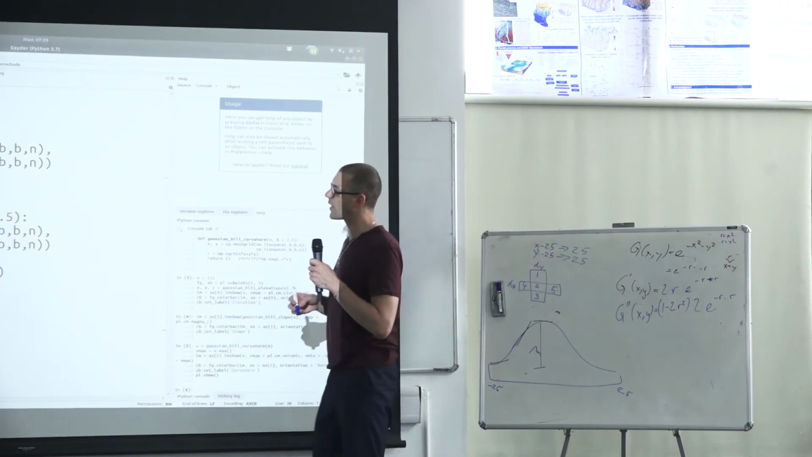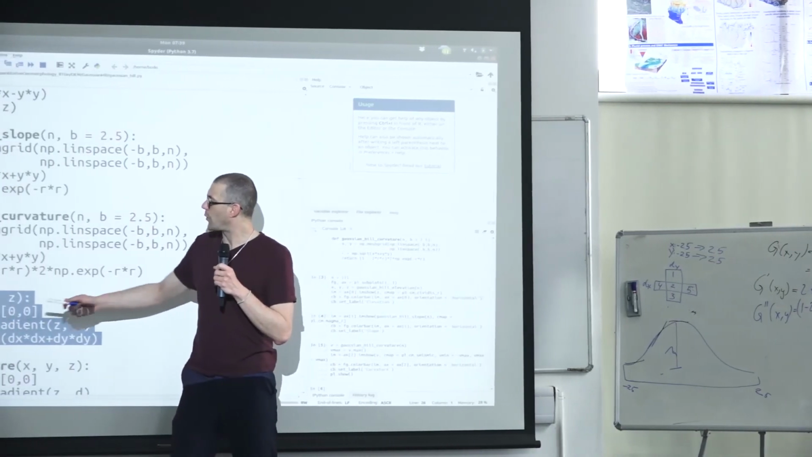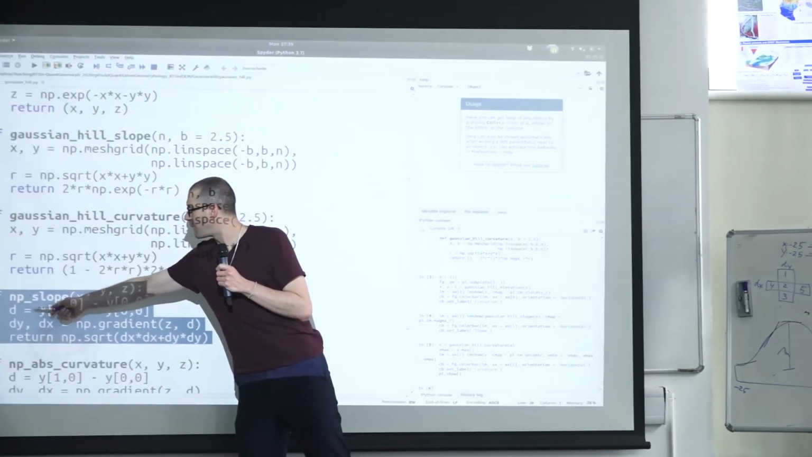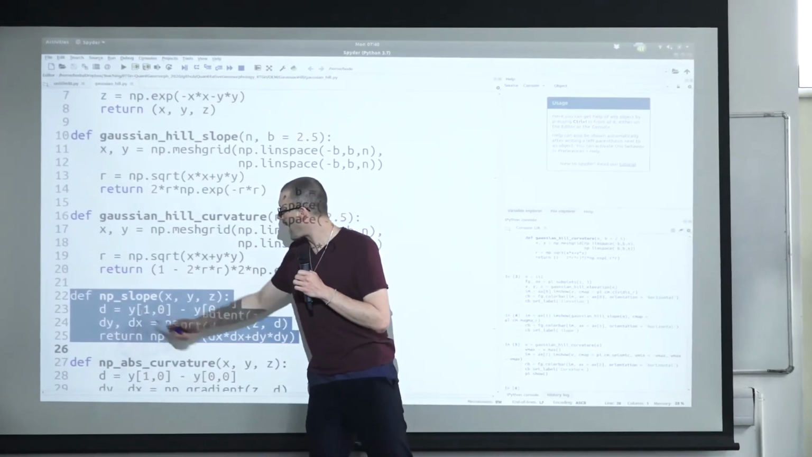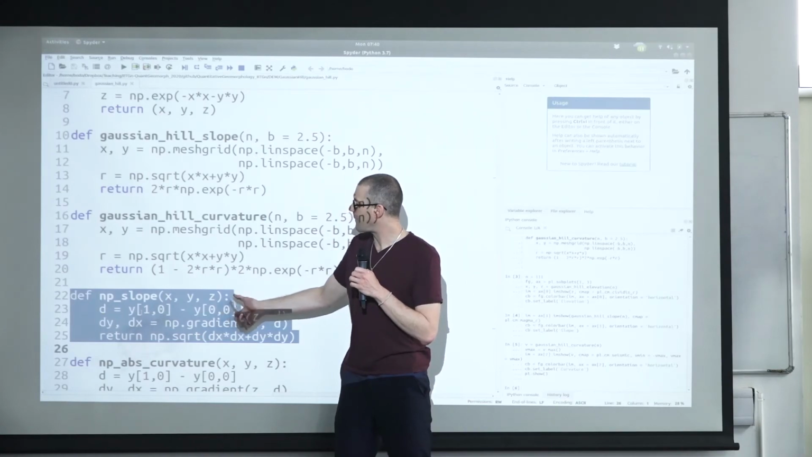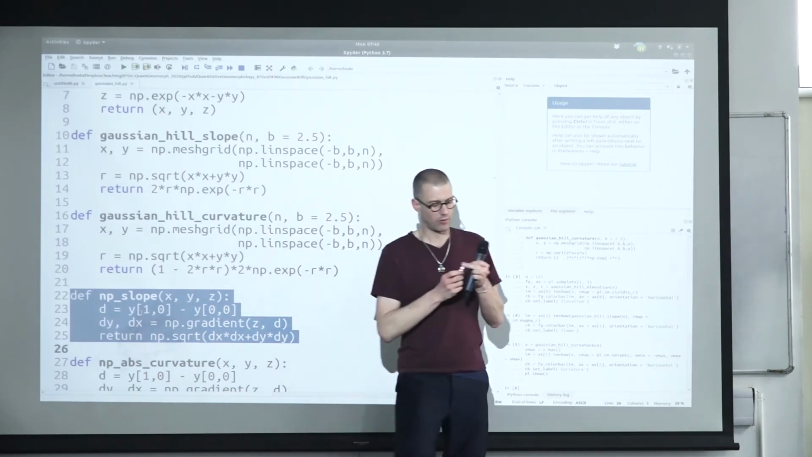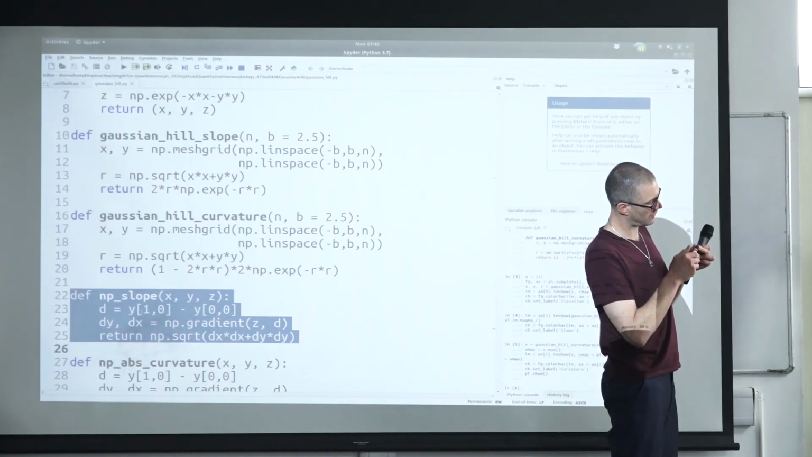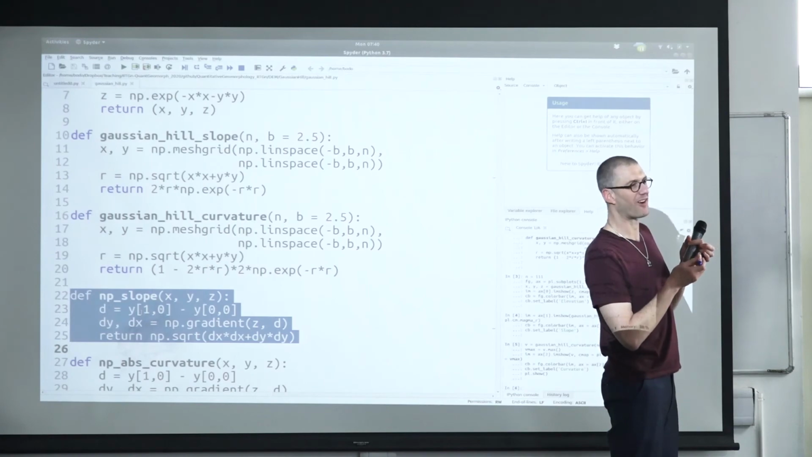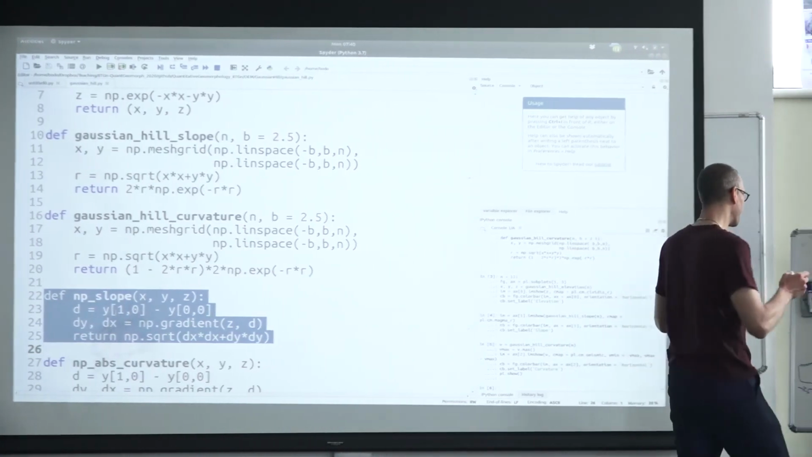So how do we calculate our slope? Well, we can define our distance of y, for example. All set. I just unscrewed the pen.